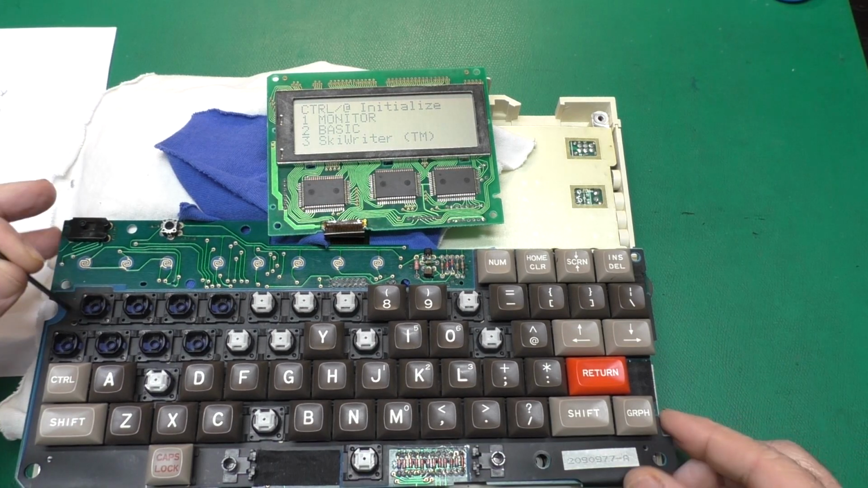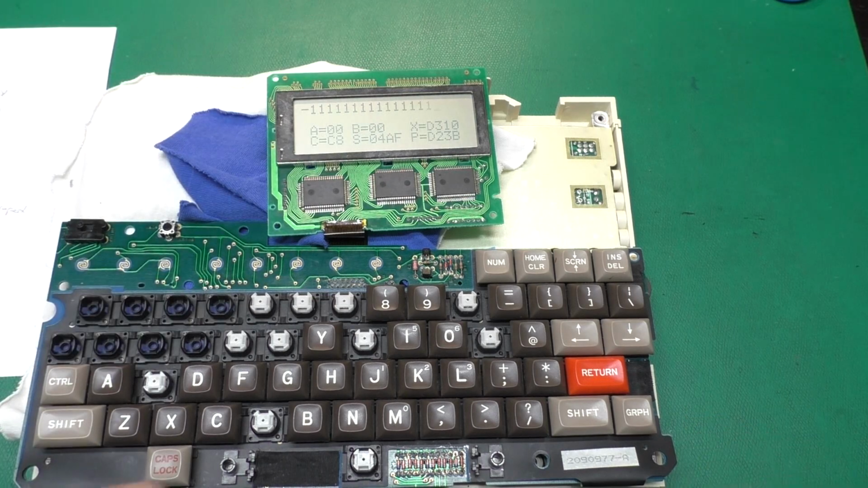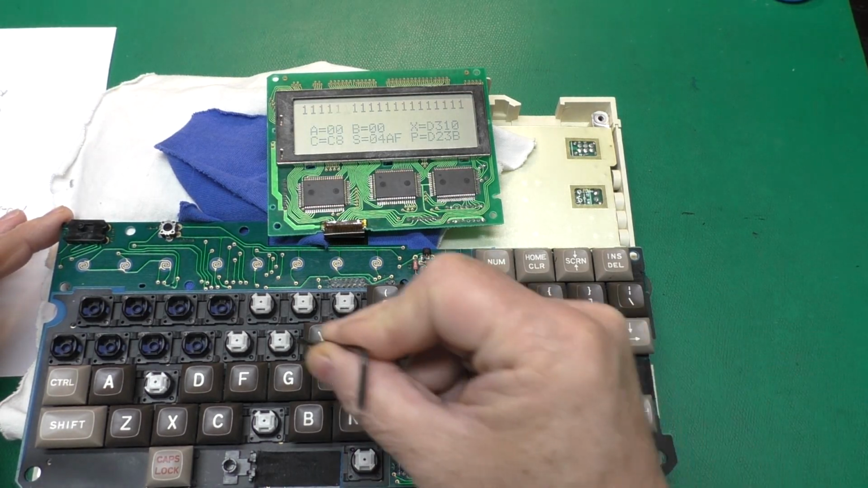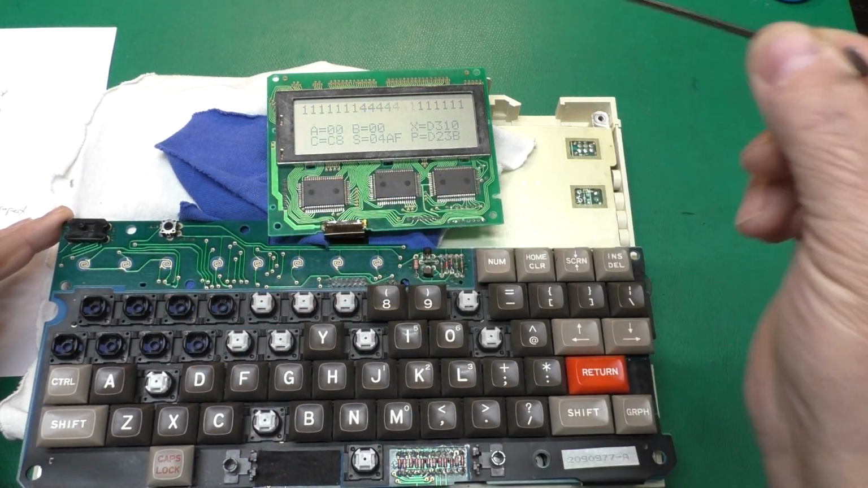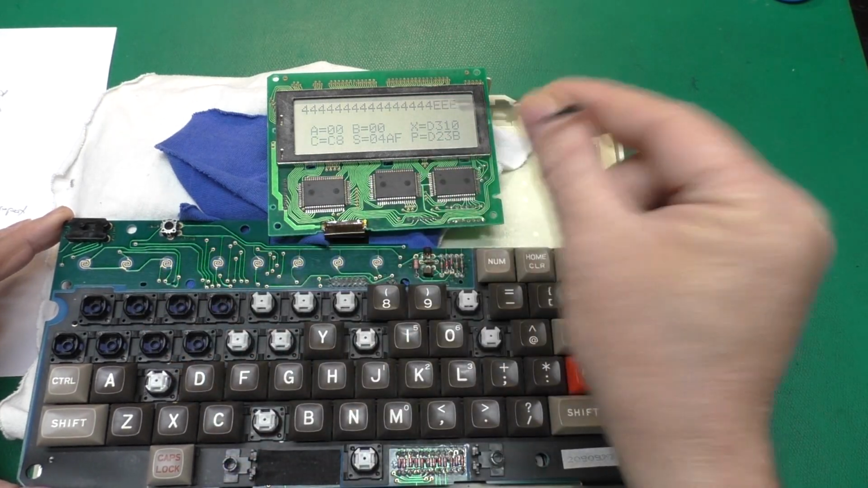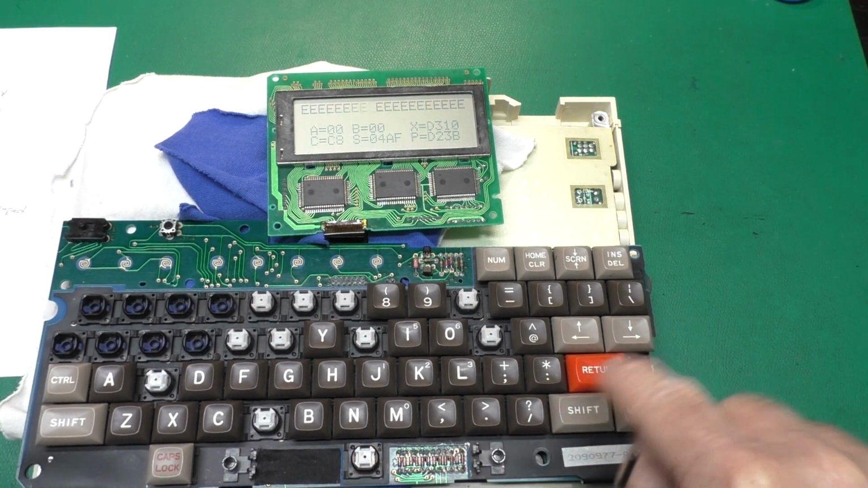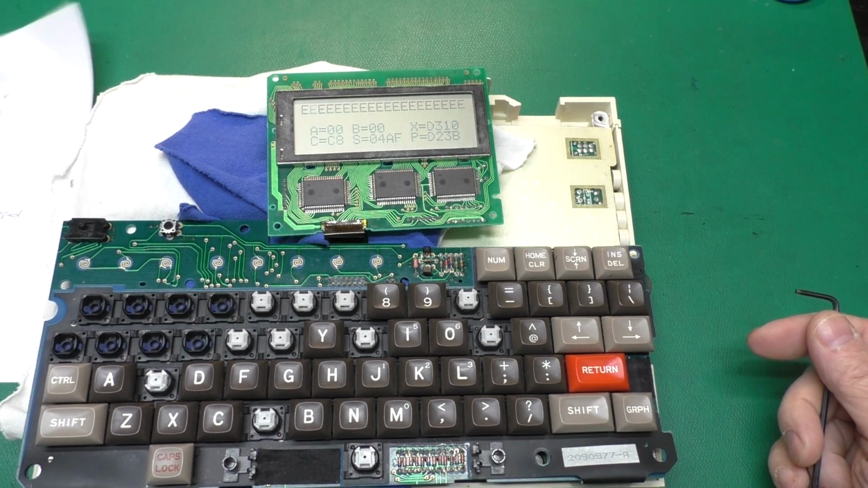If we go into the monitor by pressing 1, it'll just repeat the last key press. There's still a problem with the keyboard, but this made a good keyboard tester, kind of ironically, so I was able to see what all worked and what didn't, and all of these keys that I had fixed over here. There we go. See, these all work, just using this rounded tip to press that. Space doesn't work. There's a few others. I'm not sure again what to do, but mostly everything works.